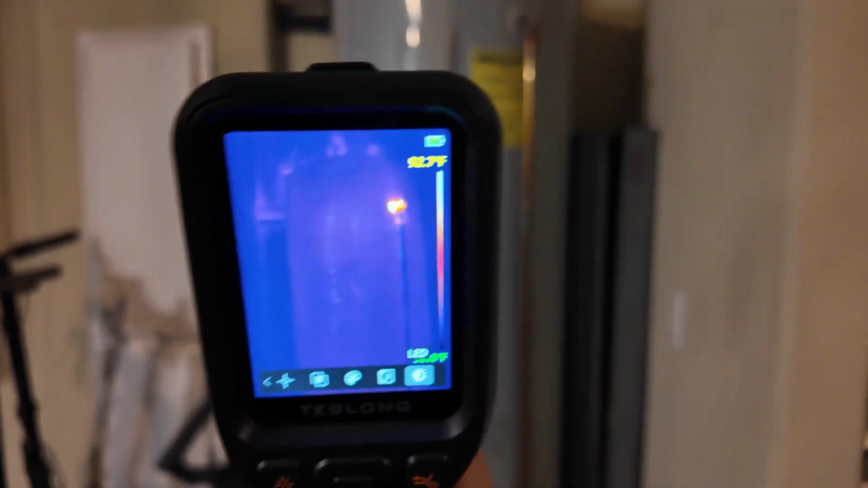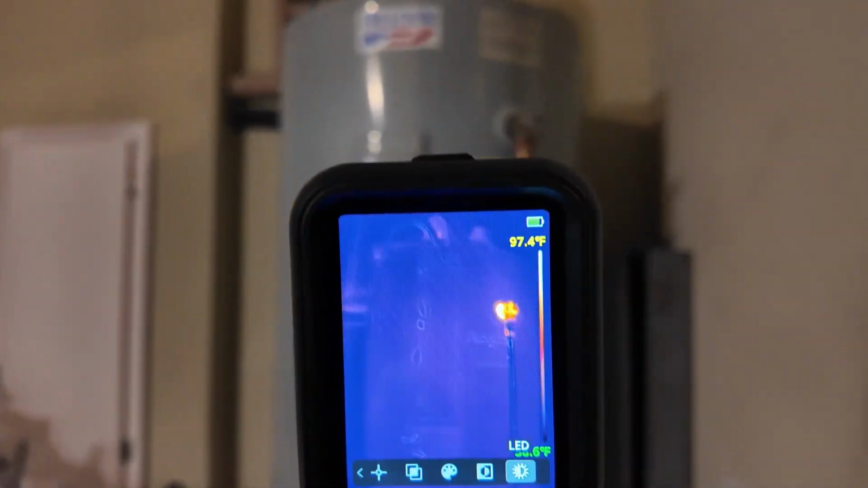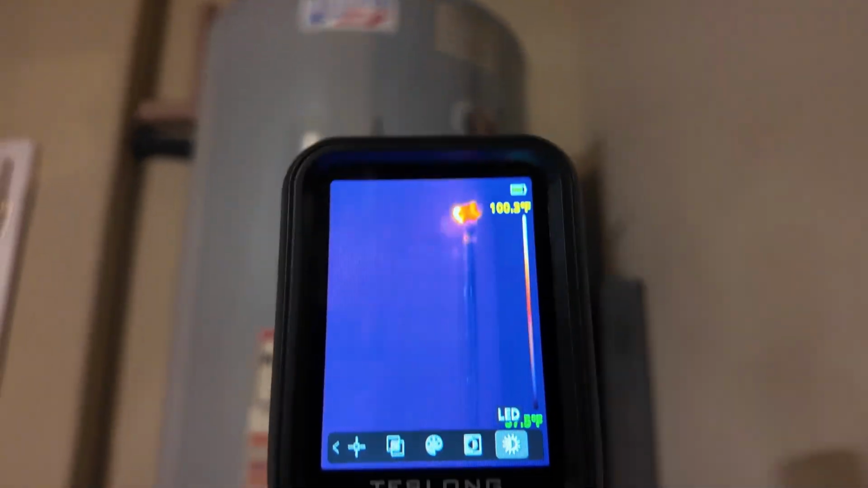So it's telling you here, let me get this side here, you can see cold air coming in on the side. But yeah, it works really well. I recommend the product. Again, the water heater here, let's look at the water heater. The water heater is really well insulated, but you can see right there is a hot spot.